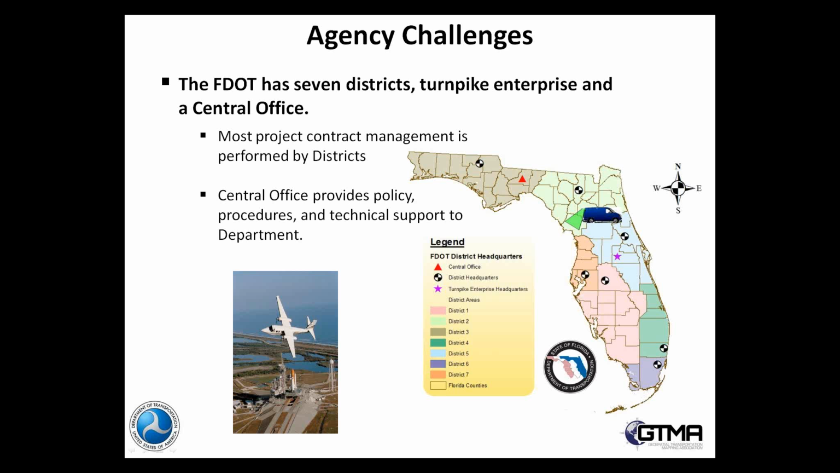We have seven districts and a Turnpike Enterprise, and then of course the central office. The state surveyor, John Krause, and myself, aerial mapping manager, and most of the supporting survey and mapping personnel are located in Tallahassee at the central office.